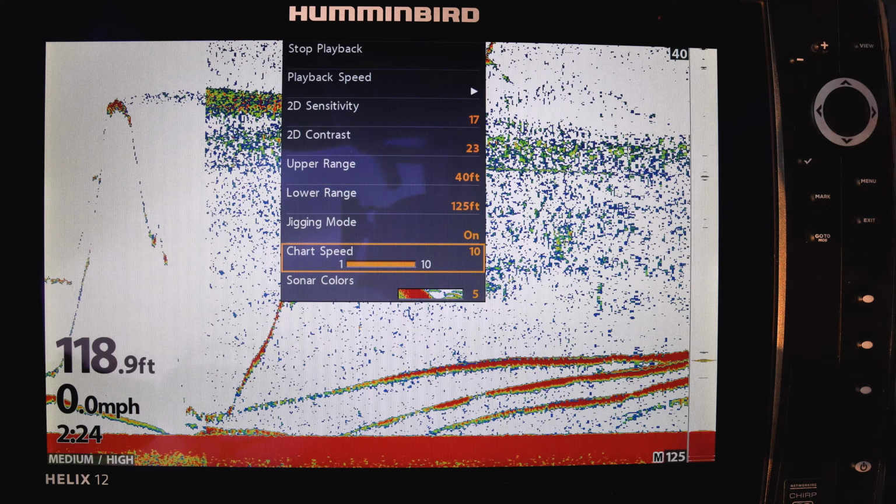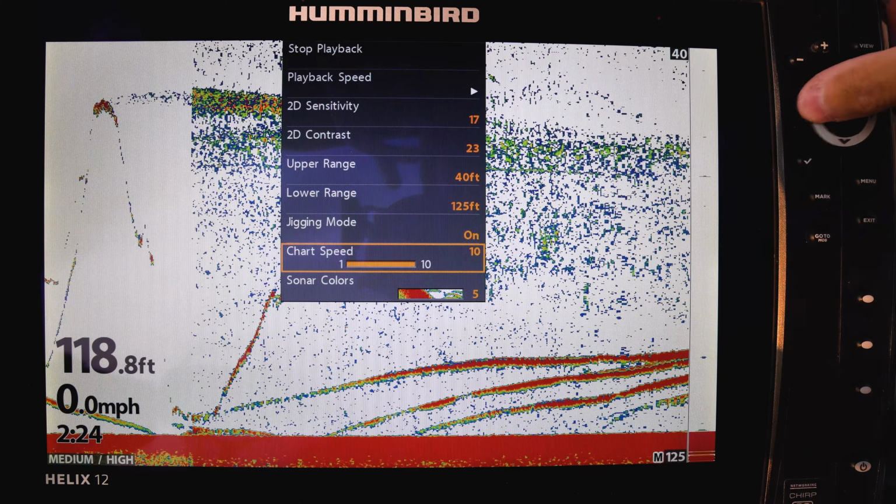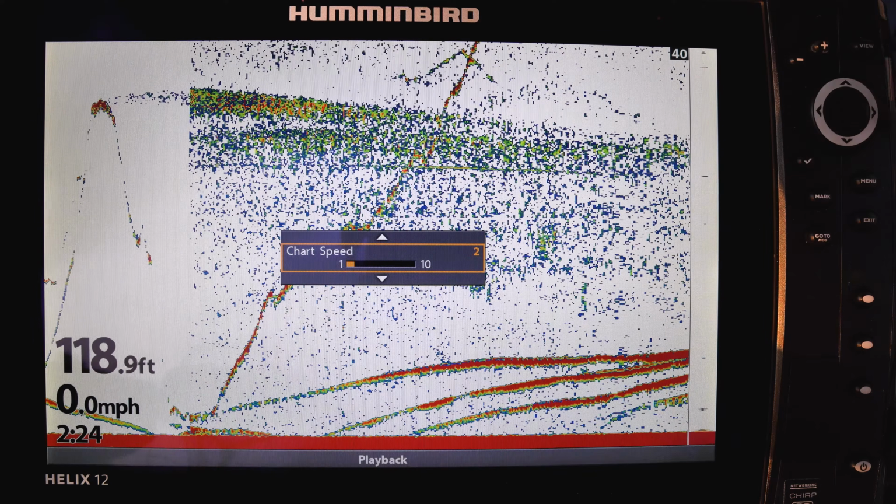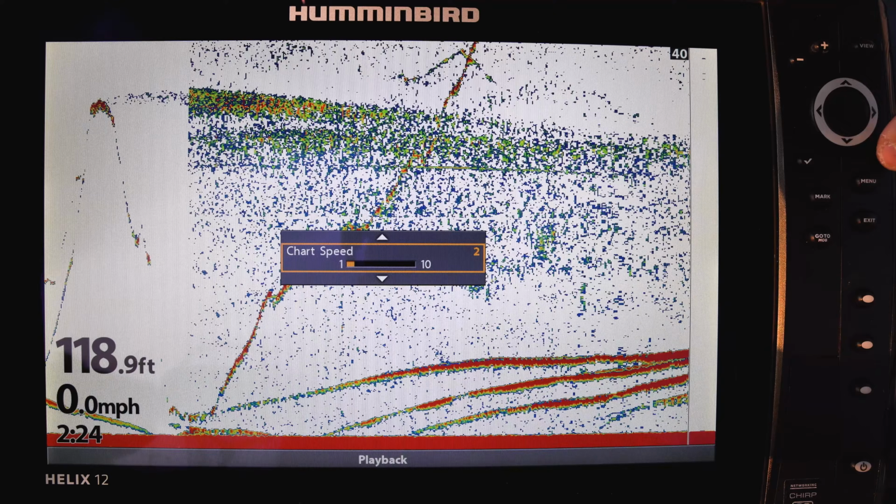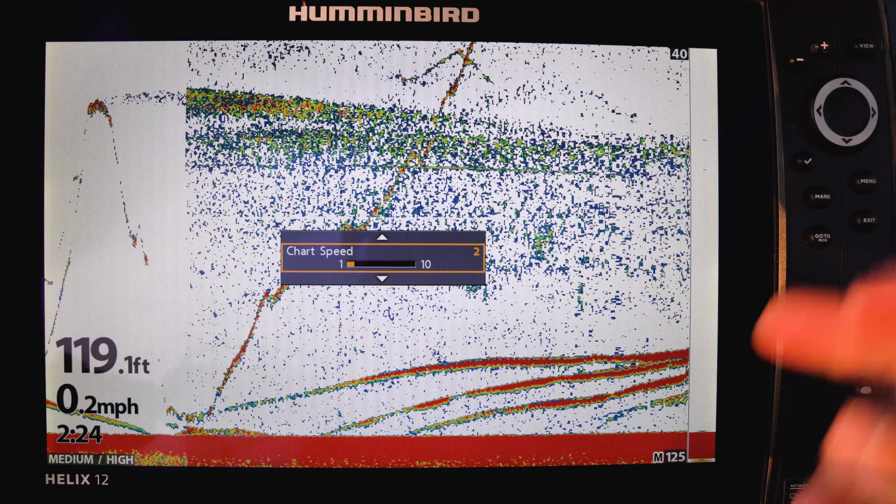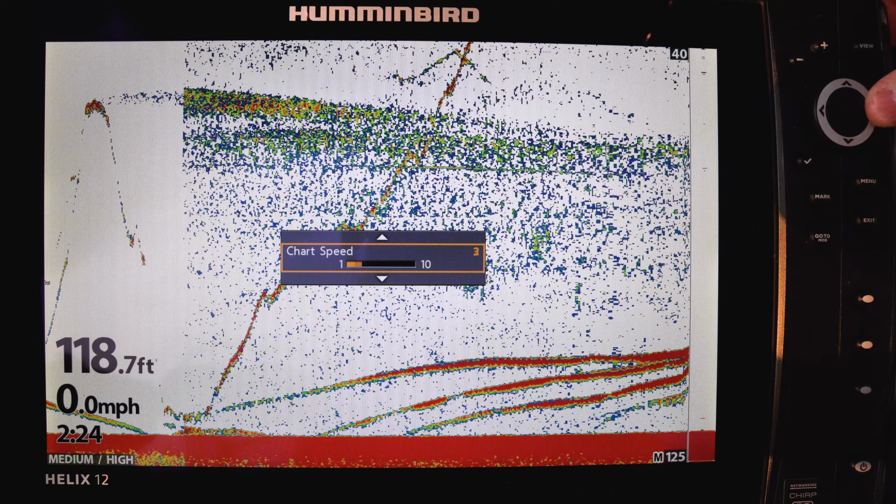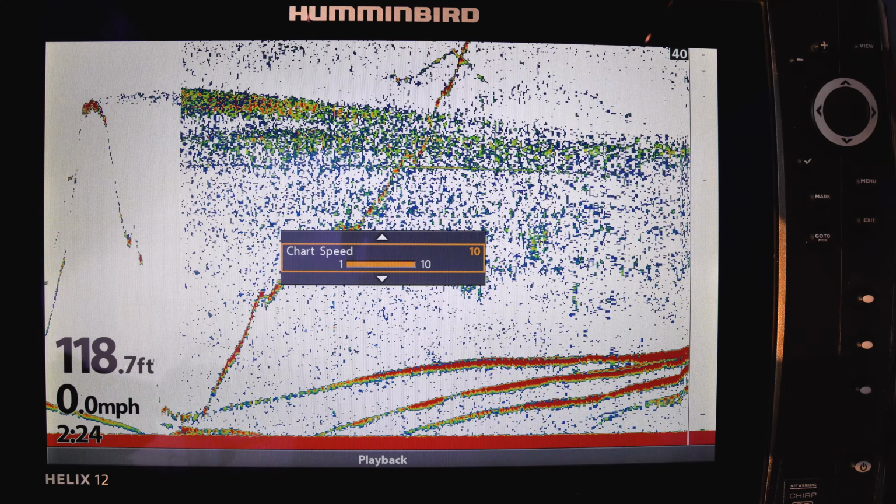The last and final setting is the chart speed. When lake trout run at your lure, split seconds matter. Therefore, you want to set the chart speed to its maximum value of 10, or whatever your fish finder will allow. Now, you'll get the maximum amount of updates and be able to read and react as quickly as possible to any fish movements.